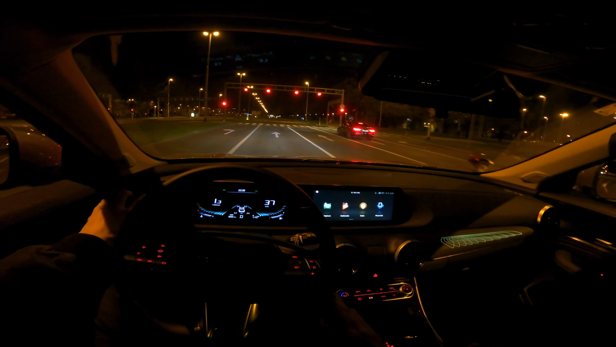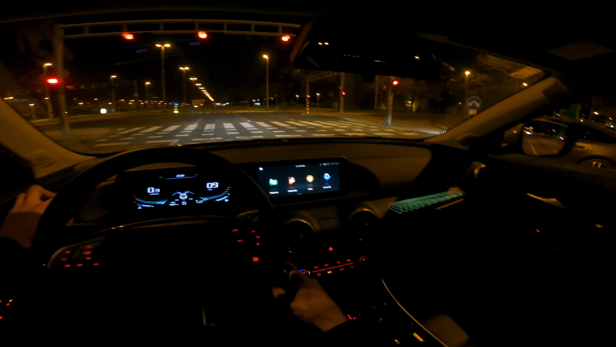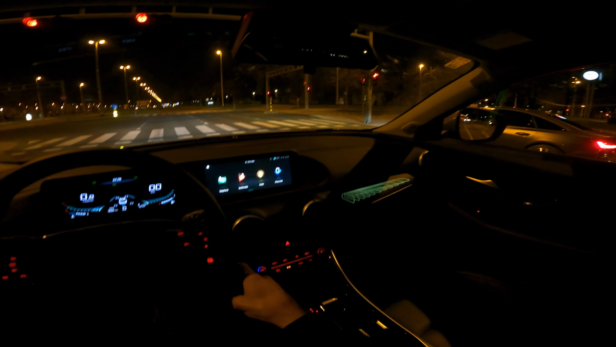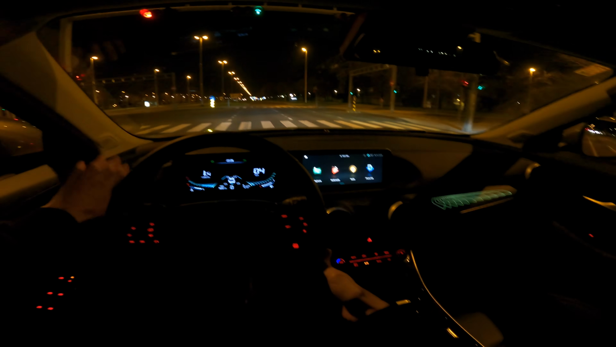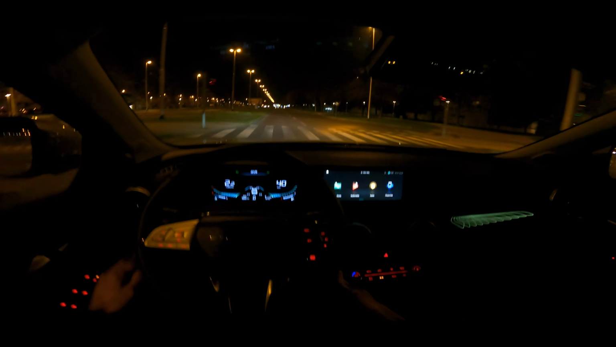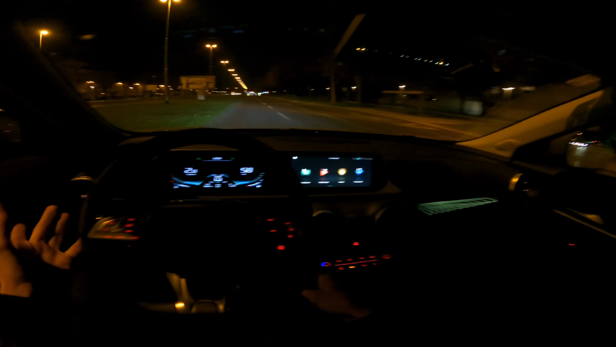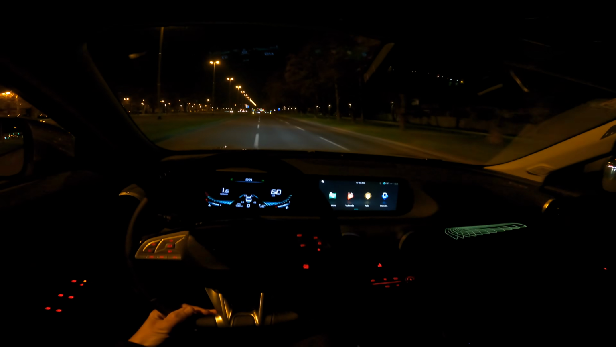It's not covered by leather, but it's made of foam, so it's soft. But to complete the premium level, they would have to place leather on the top with contrast stitching, on top of the doors and the top of the dash. But besides that, this car is very, very nice inside.